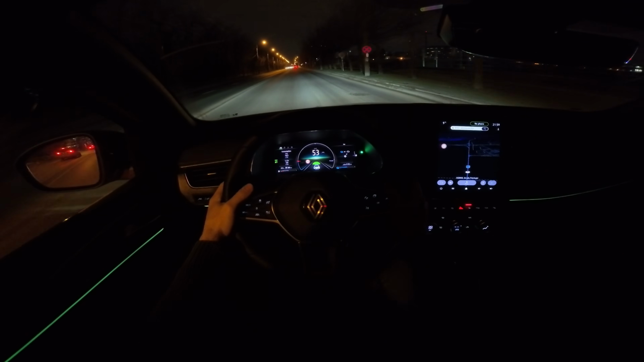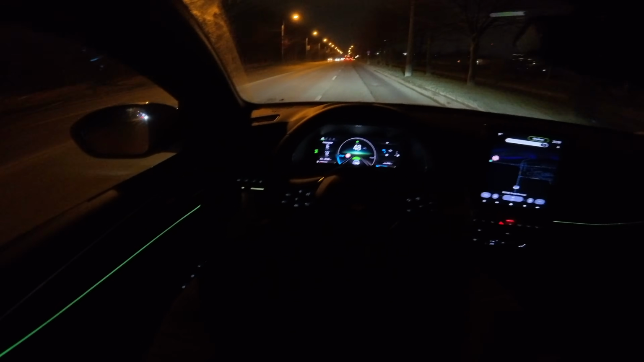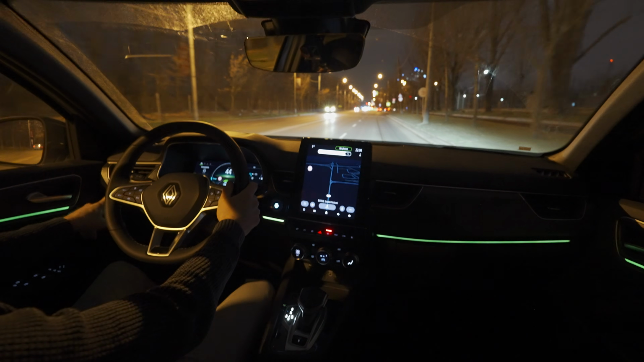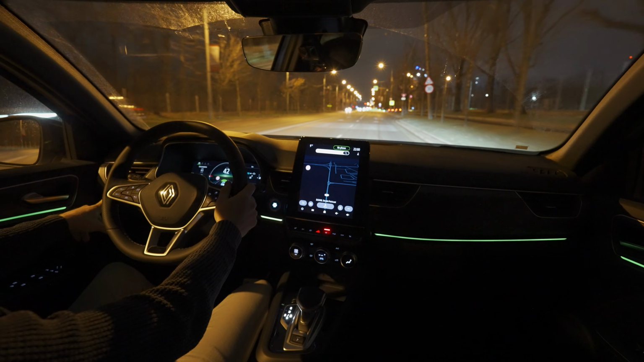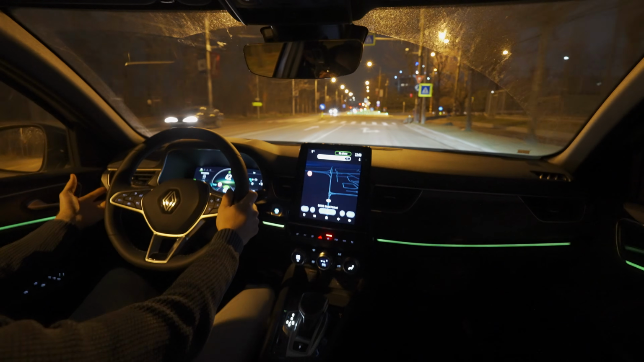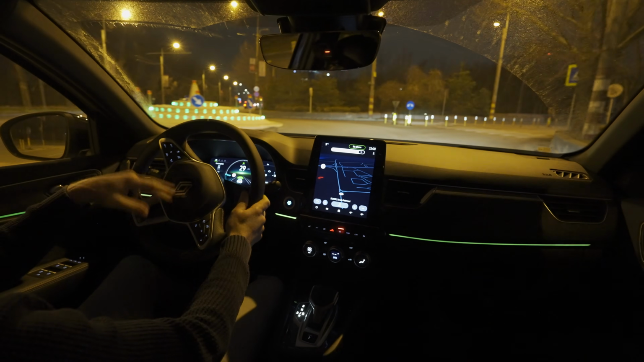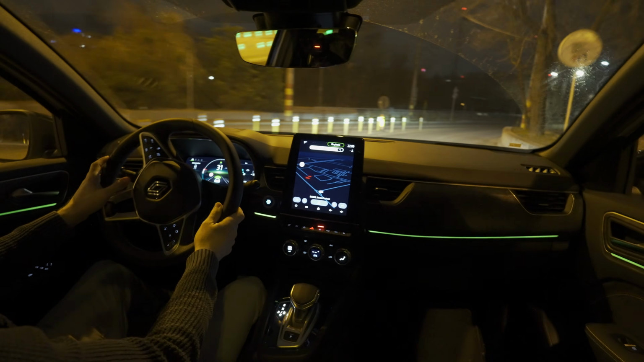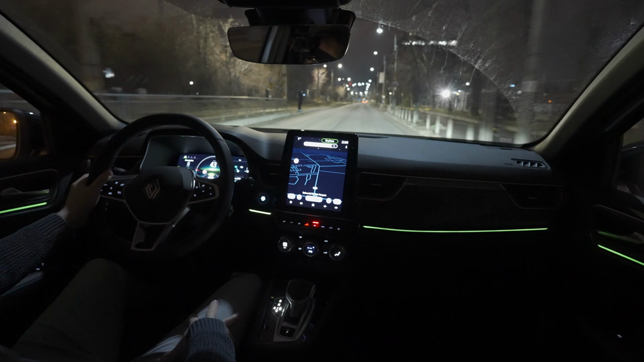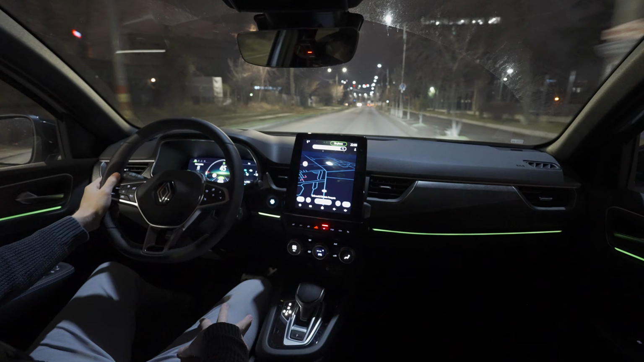I like how nice the ambient light is inside the cabin. I like the fact that I can customize the brightness of the cockpit from here, so you can make it brighter and you can dim it all the way down. Right now you barely see it when it's completely dimmed, but it's nice because when you drive at nighttime and long distances, you just dim it down all the way and focus on the road, and that's much more relaxing for the eyes. You cannot get tired so easily.